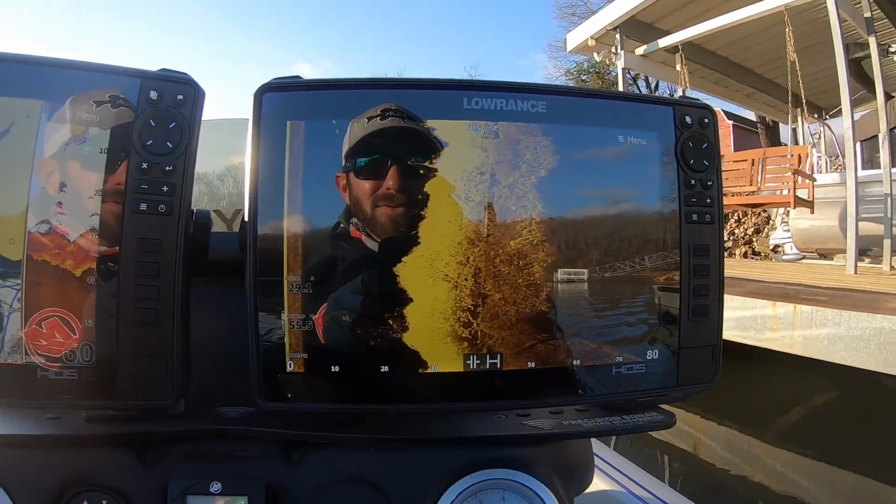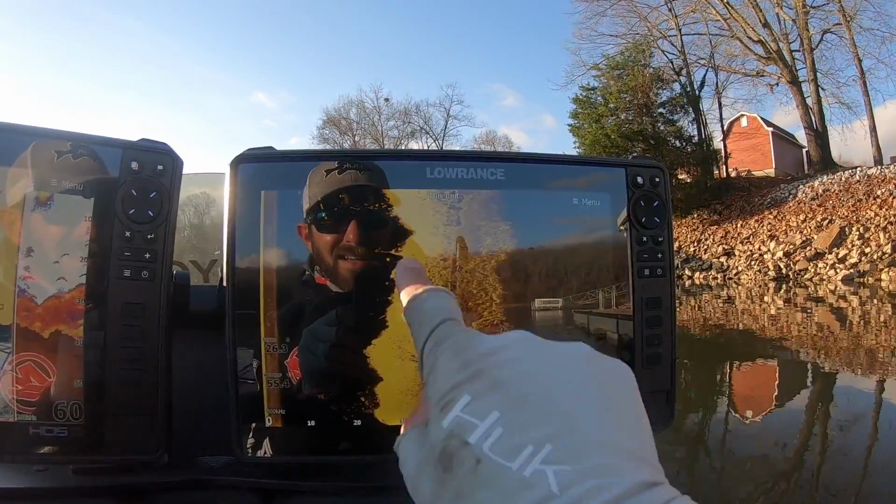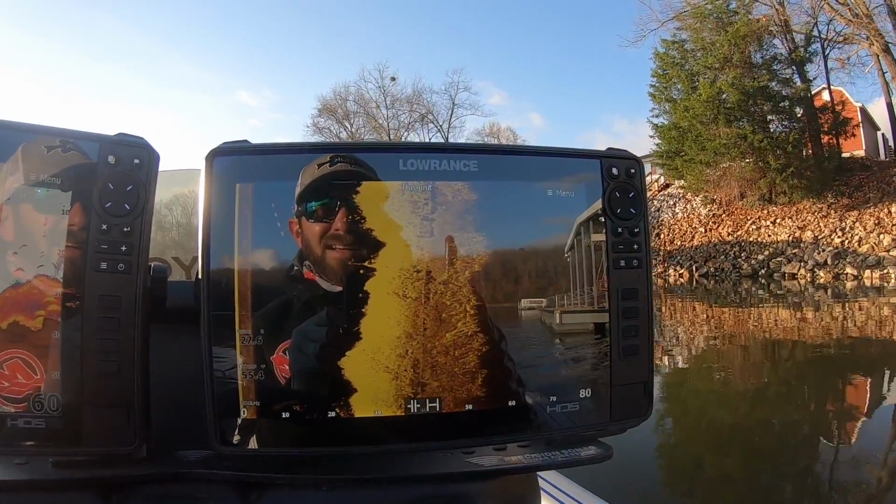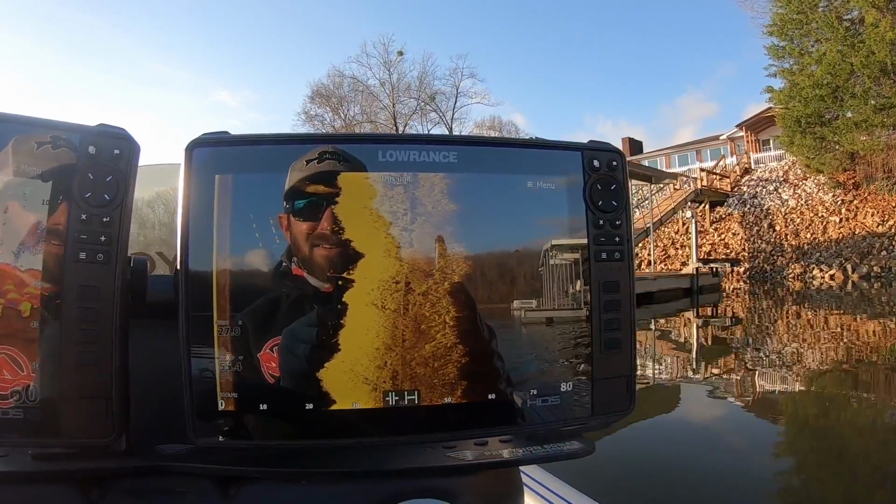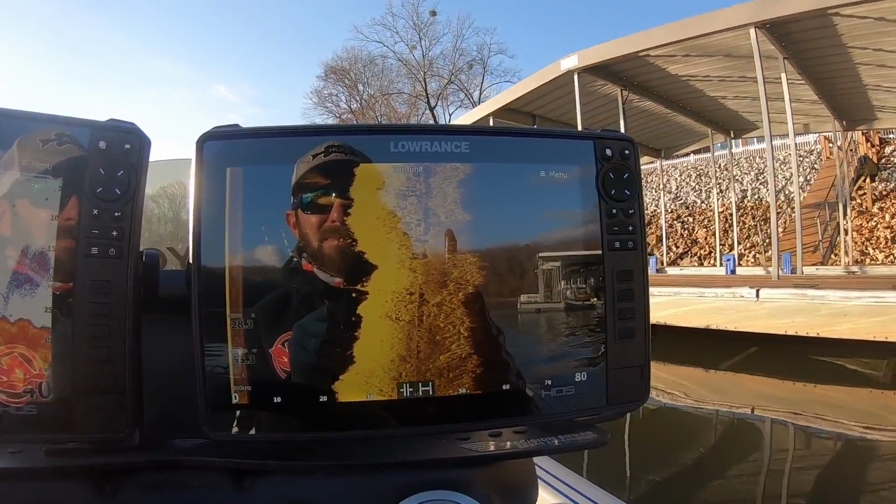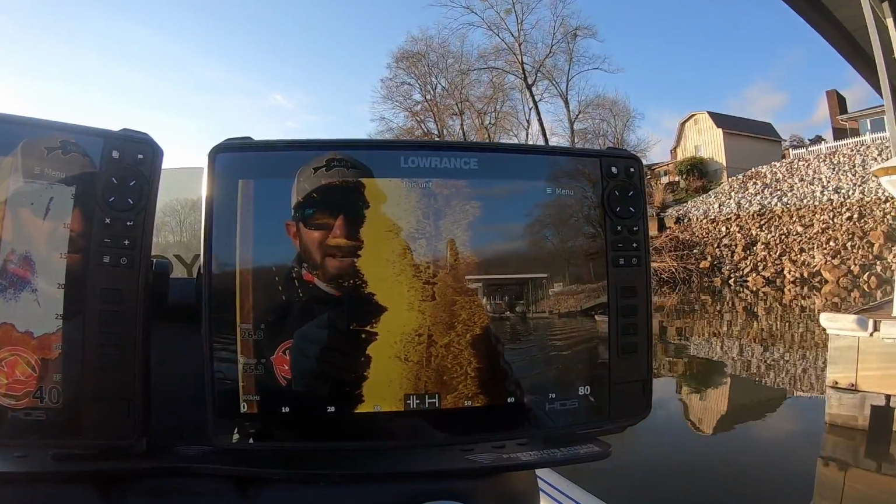So I'm getting full detail of that whole screen of what's under that dock. See those dots? There's a few crappie under there, not many. The more there are under there, the easier they are to get to bite, because there's more competition. So keep that in mind also. But that's just one little trick that I like to do whenever I'm scanning.